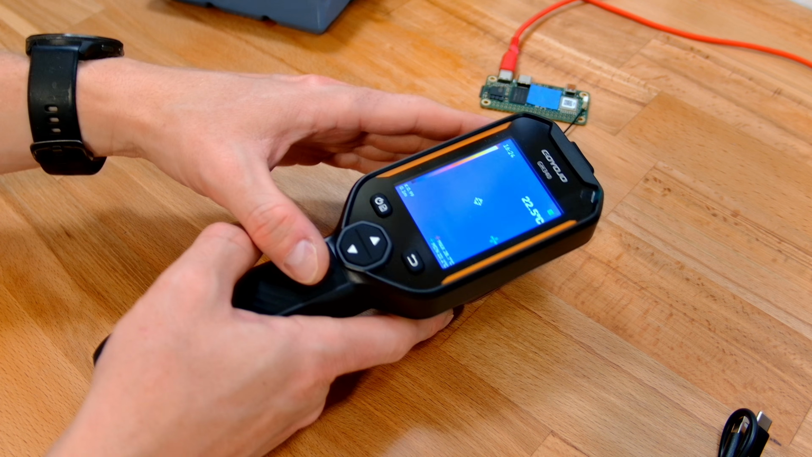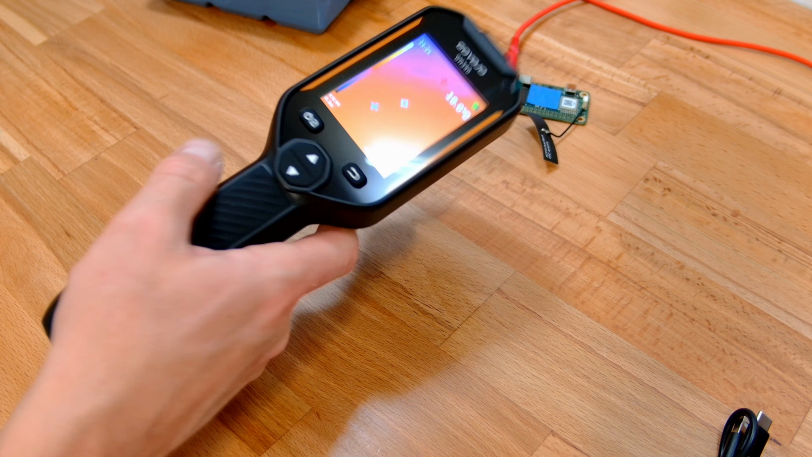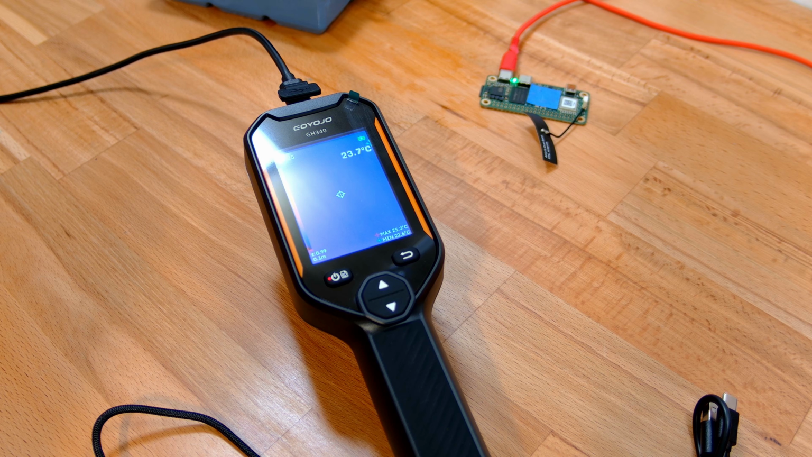So what I'm going to do now is plug it into the computer and see what options it gives us. I don't know if we'll be able to use it. I don't know if it'll pop up with some more functionality, but it doesn't hurt to try it out. So give me a tick and I'll do that. And that is a firm nope.